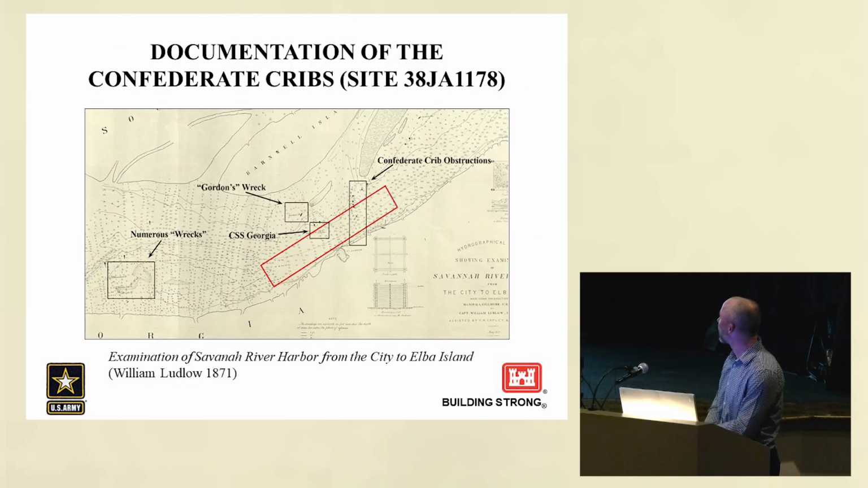This is a map from just after the Civil War, and this sort of puts the whole landscape in perspective. We've got a box illustrating where the CSS Georgia is, and then the Confederate crib obstructions just downriver. Then, of course, you have Fort Jackson, so they're kind of working in concert to keep people from coming upriver. And then just some additional wrecks that were charted on that map.